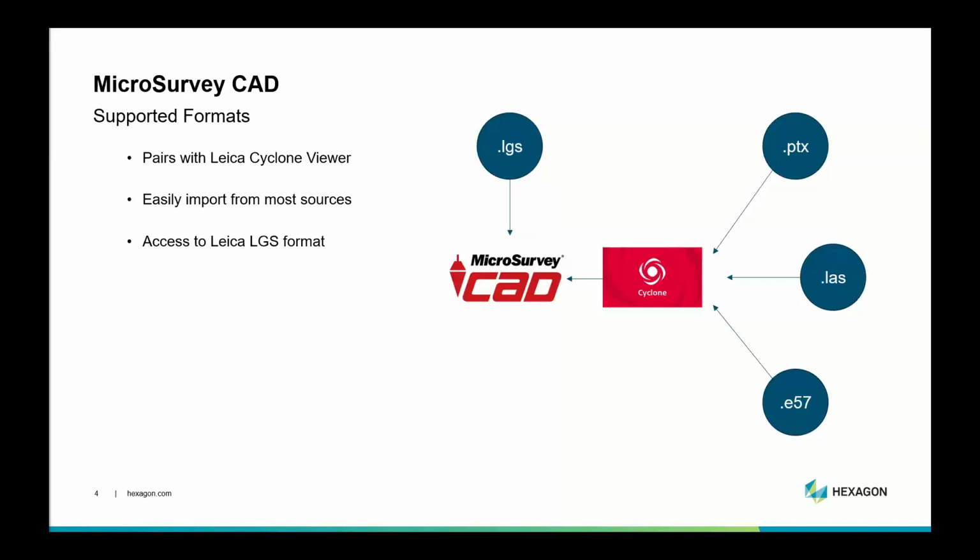As a benefit of being a Hexagon company, we have direct access to the Leica LGS format, which imports instantaneously into MicroSurvey CAD rather than going through the Cyclone Viewer. In addition to that, we have access to point clouds from Captivate projects, which might have been created from a Leica MS60 or something like that, where you get a scan as well as your total station data, and that comes directly into the program as well.